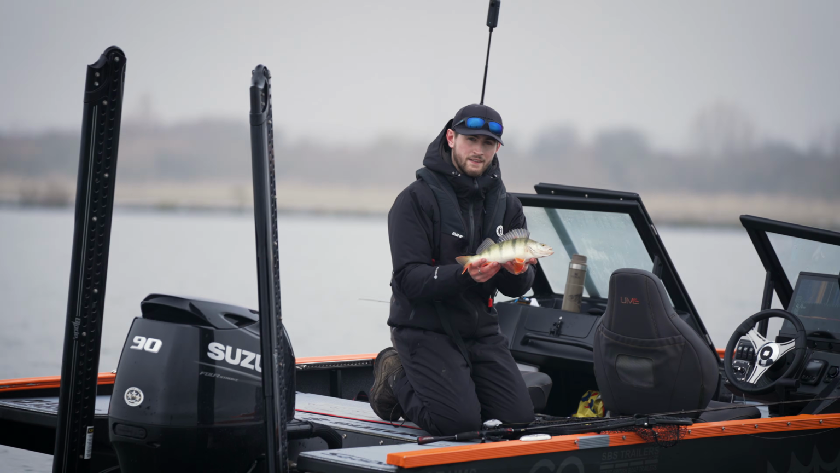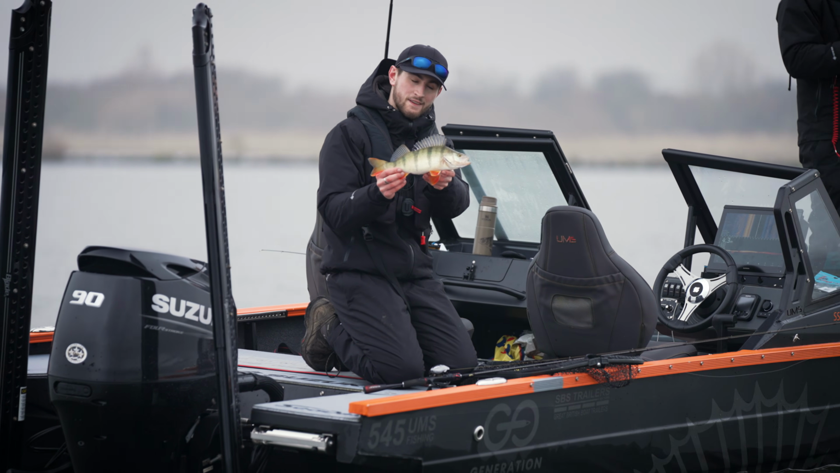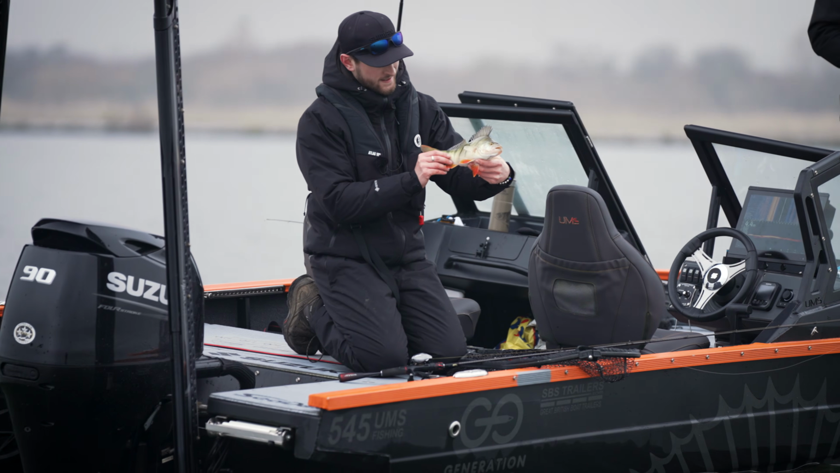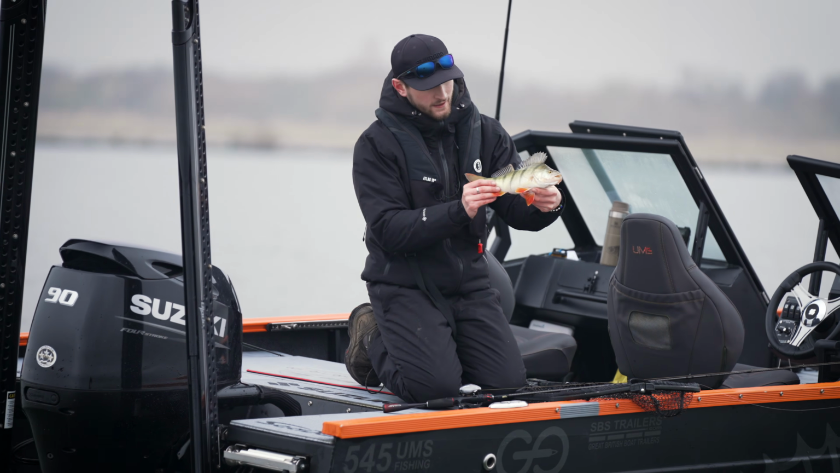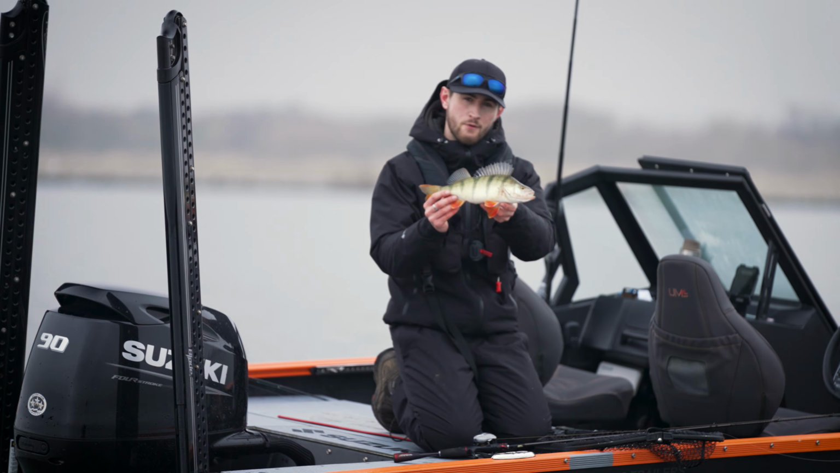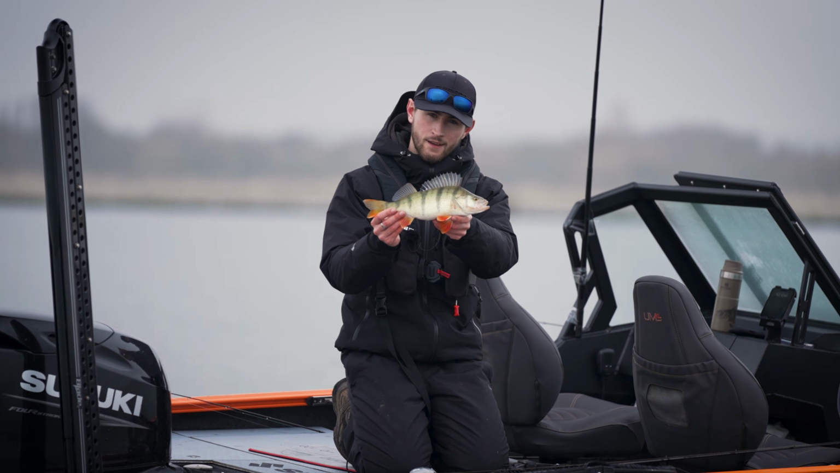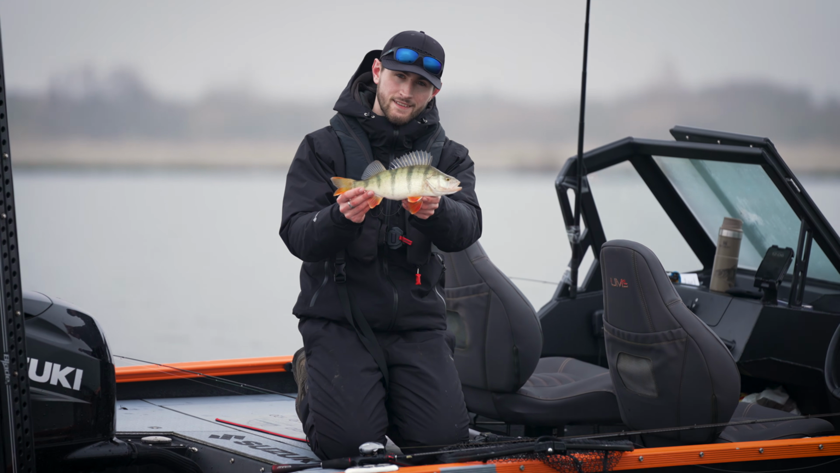So there we are, another Haringvliet perch. This one a little bit smaller than the last. We're very familiar to this size of perch back home. Probably around 2 pounds, 1 kilo. Just so proud of these fish, aren't they? Just smashed the craws, found them on the side view, cast over the top, bang, there she is.